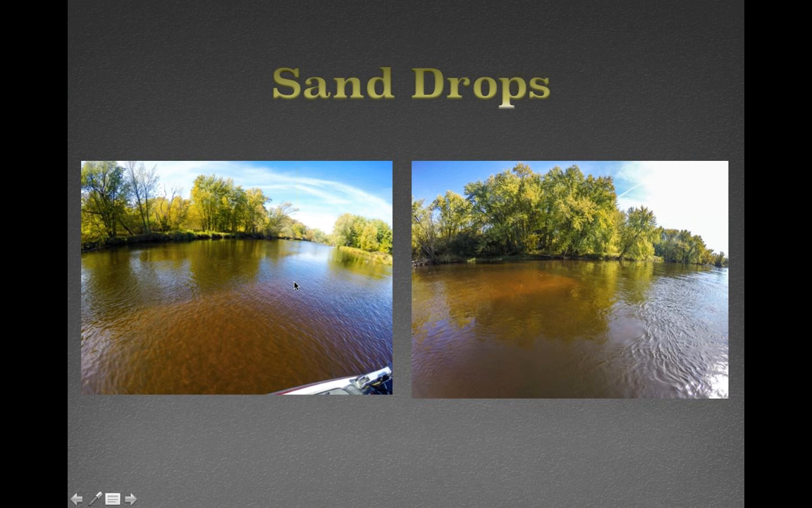This one, the current's coming out this way, and this is the dominant creek channel right here. The top one's a dominant creek channel. The bottom one is going to be your not dominant one, because this one stays nice and cut, nice and shallow through there, and it pushes all the stuff up into this one. And this is ideal, what a sand drop looks like.